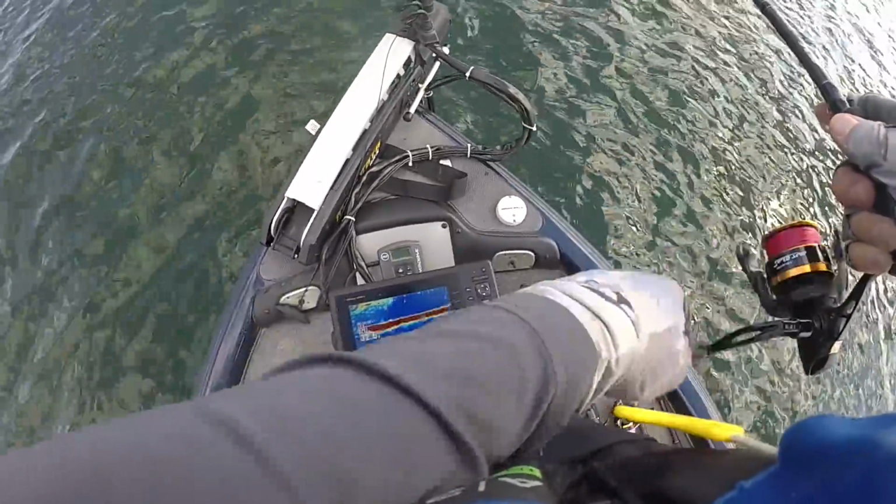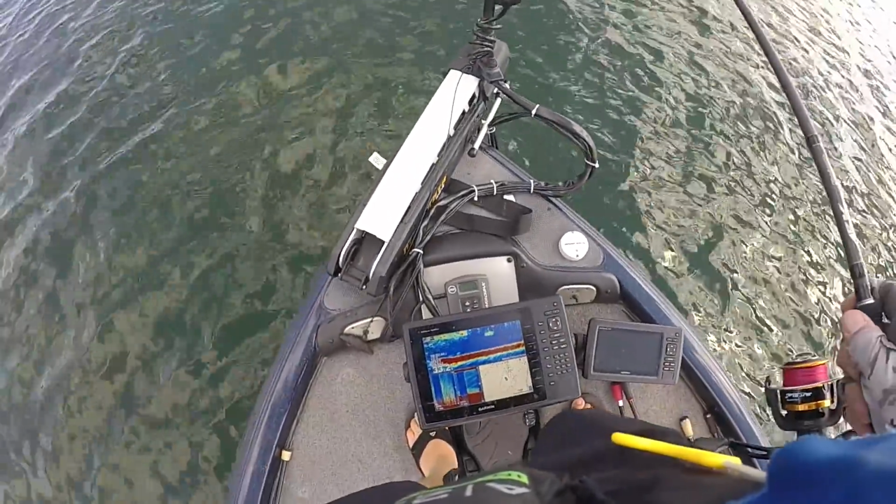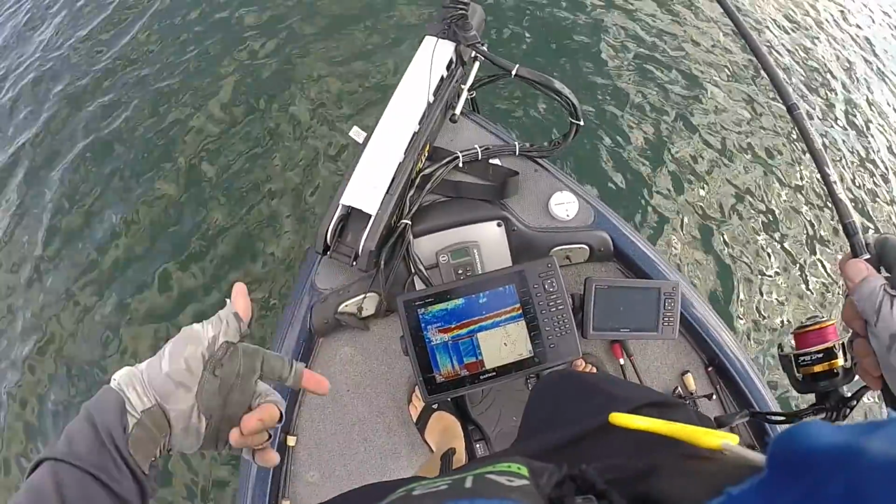I saw the fish up in the water column. I cast my bait out to him, and then he came down and ate it. And he swam away from it. I dropped it on him. He came over and ate it.